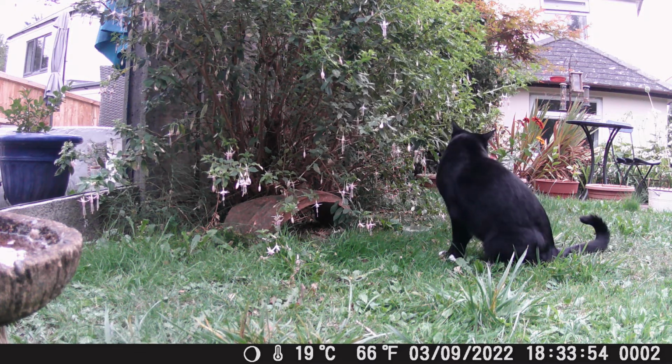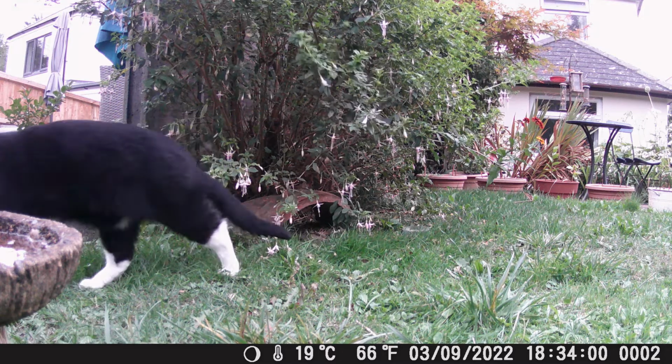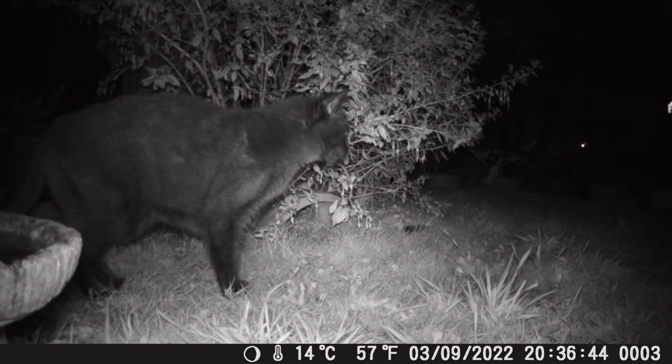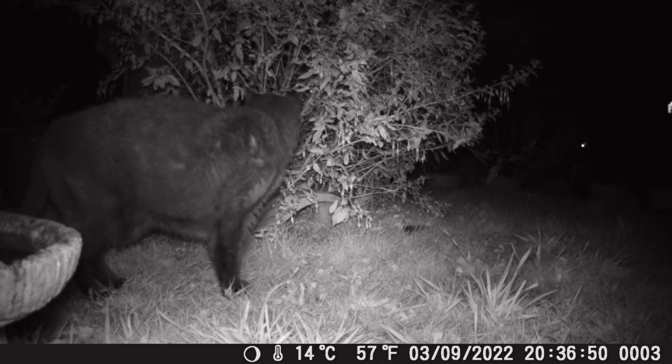So I set the camera out next door because our neighbour Penny is away, and I'm hoping that we'll catch something or find out at least what it is that's moving the bowls, because even our hedgehog house has been having its tunnel moved each night. So we'll sit back and hopefully we'll see some hedgehogs as well along the way.